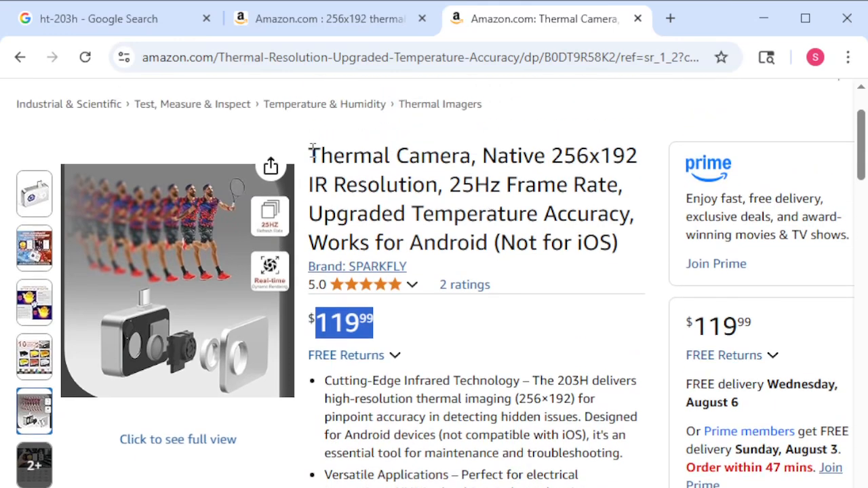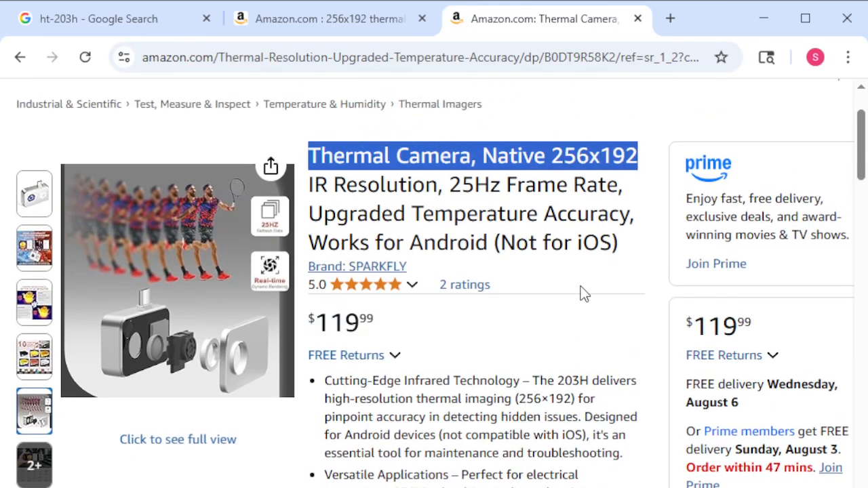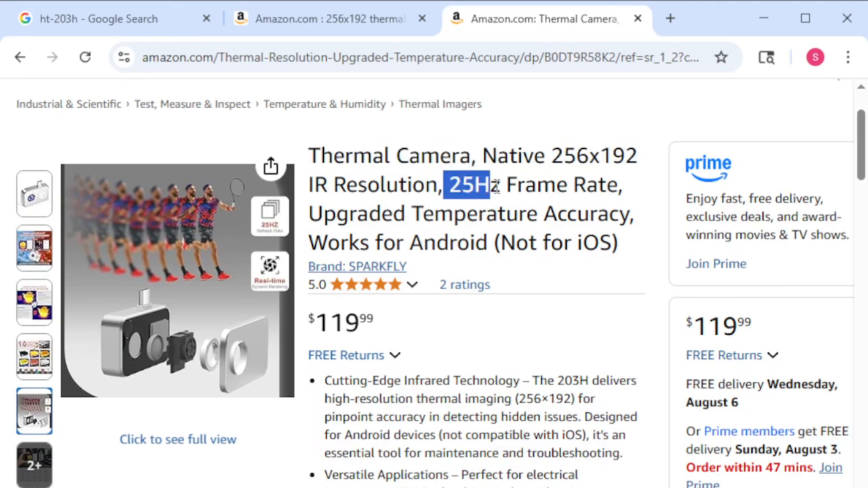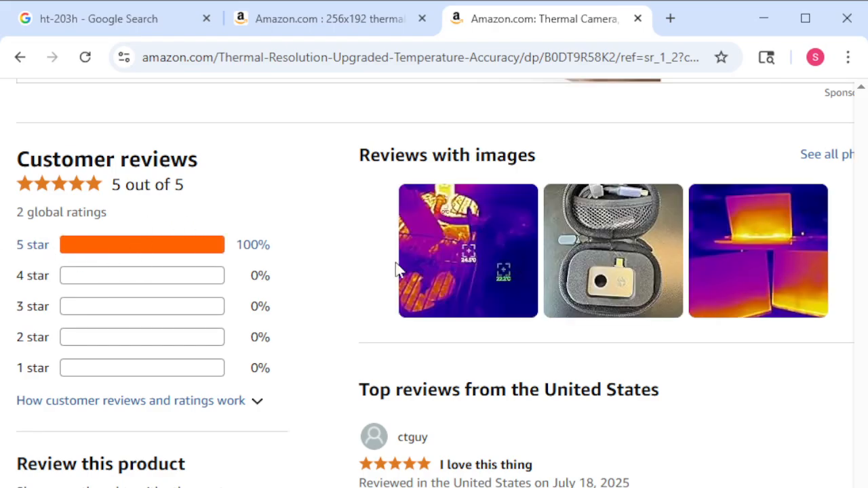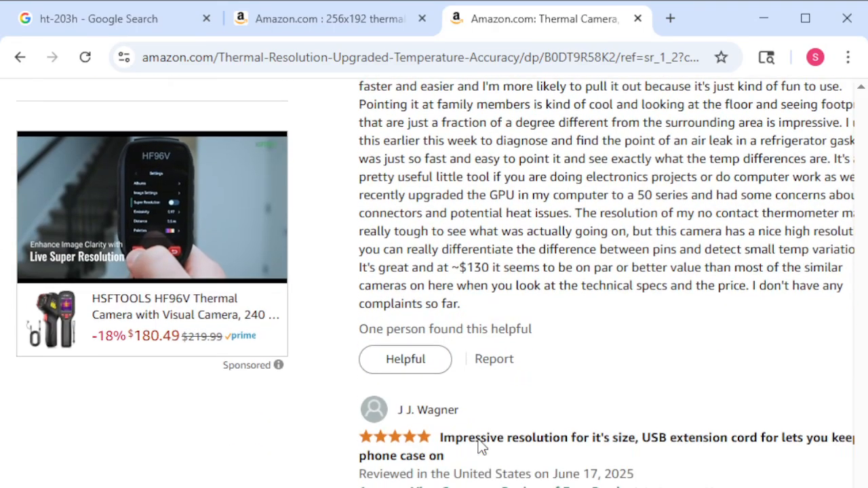So it's the cheapest one I could find, and I jumped on it, and I'll demonstrate exactly what you get and how it works in just a second. Native 256 by 192 IR resolution, 25 hertz frame rate, which I think is accurate. 5 stars. There are only 2 people that reviewed this.